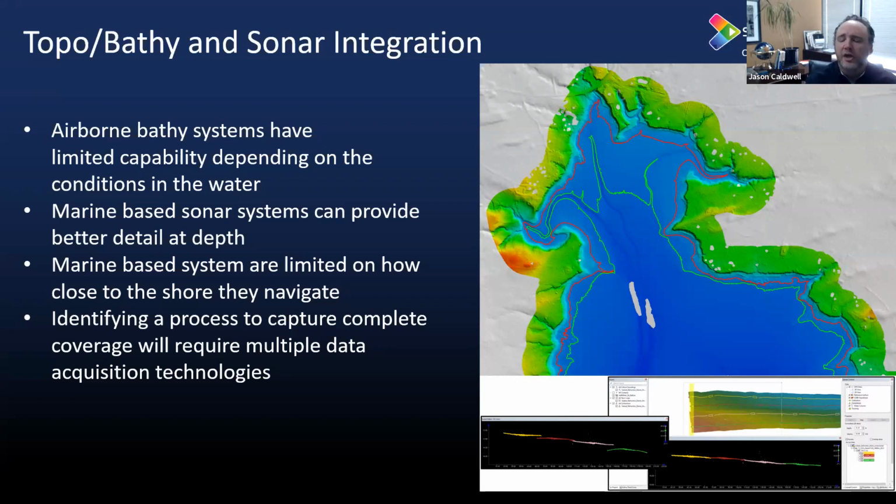And so in this case, a proposal may include the ability to say, hey, we'll fly airborne data, we'll mix that with a marine larger boat sonar system, and then come in and fill those gaps in with a smaller unmanned boat system to be able to fulfill the requirements of the Bathy topo. So it's a good example of combining multiple platforms and multiple sensor technologies to get the final end result that you're looking for in terms of the data.